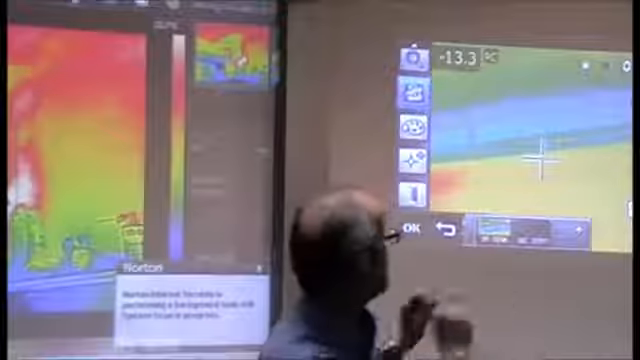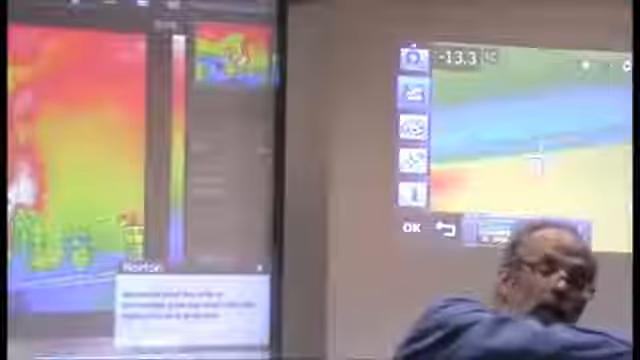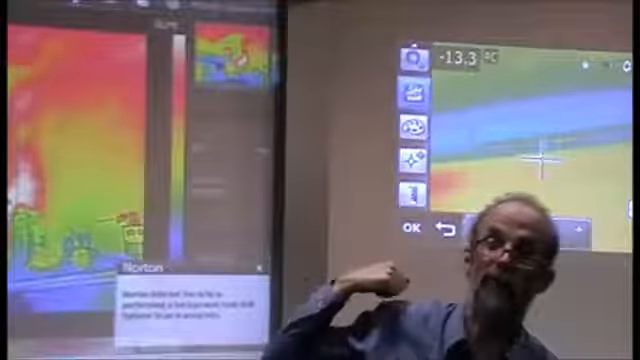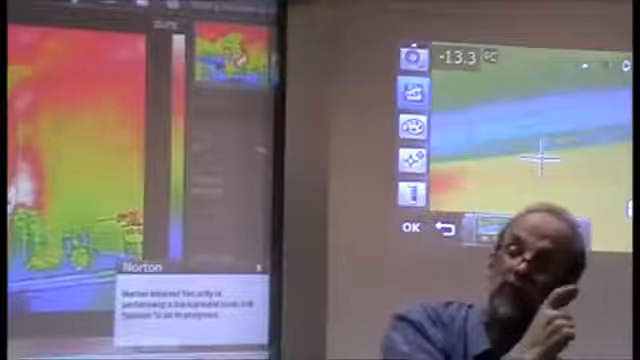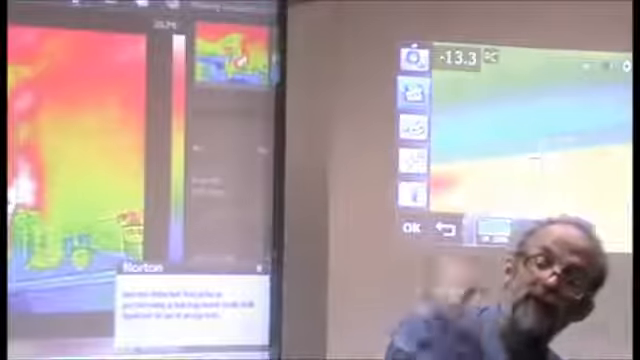I can't actually get that reflected number by putting a thermometer on that desk. There is a way of getting it, but you basically use the camera for it. You just set the emissivity to 1 and look at that, and it gives you the total energy coming from it. It doesn't give you the actual temperature, it gives you the total energy. Use that figure.